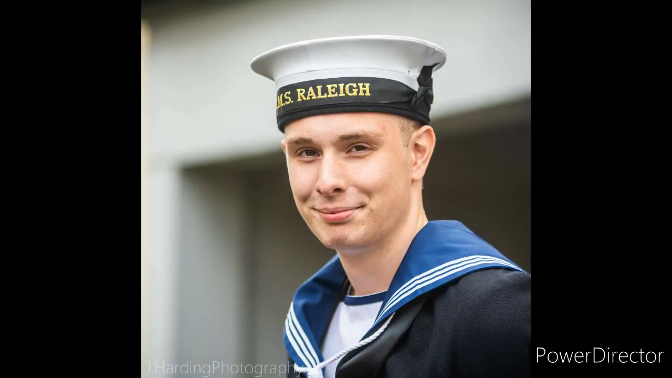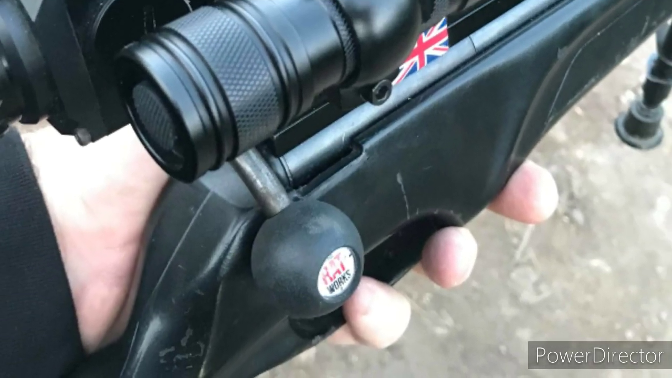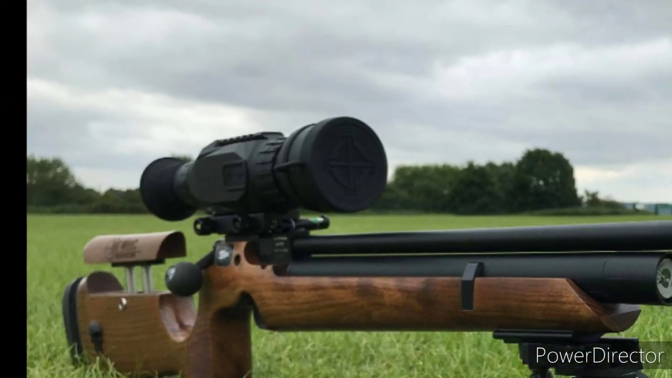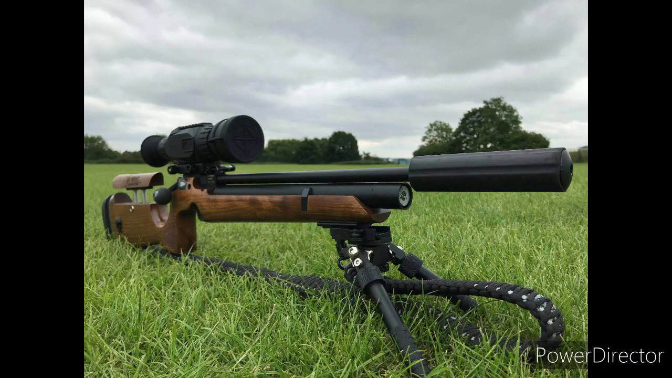My son's home again from the Royal Navy on leave, so we're both out performing a little bit of pest control together, a bit of father and son time. He's using his BSA Hornet Ratwork Tune 2.2 with the PARD 008 and N8 Vision torch. I'm going to be using the Ratwork tuned .177 S200 carbine with the Wraith on it.